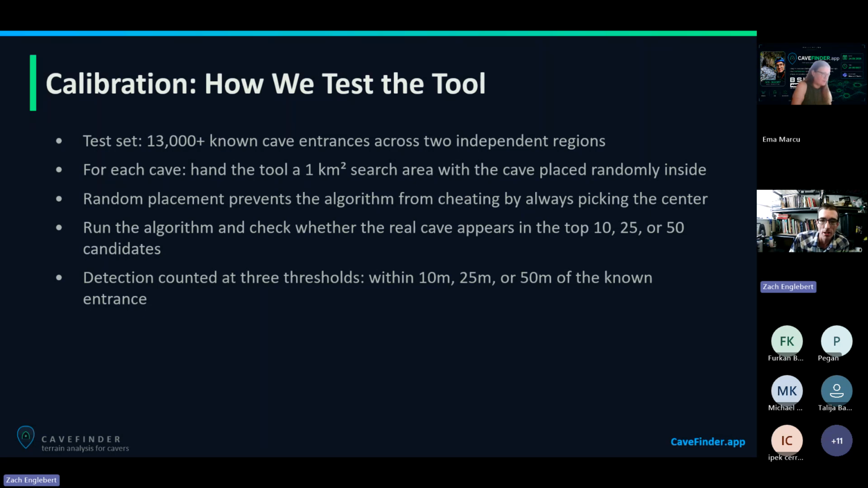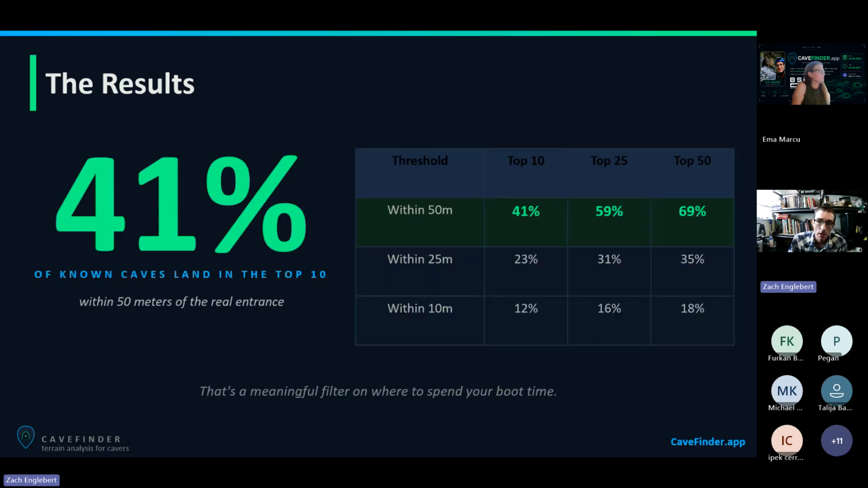So run the algorithm and check whether the real cave appears in the top 10, top 25, or top 50 candidates. Then the detection counts at 3 thresholds: within 10 meters, 25 meters, or 50 meters of the known entrance. There's a reason why I did it at these 3 different thresholds, and I'll go into that as well. Here are the results of me calibrating and testing against 13,000 known cave locations. It's at 3 different distance thresholds: within 10 meters, within 25 meters, and within 50 meters. And I've listed the top 10, top 25, and top 50.